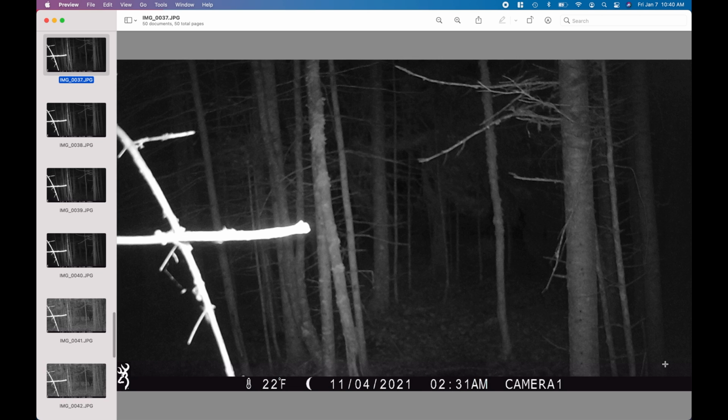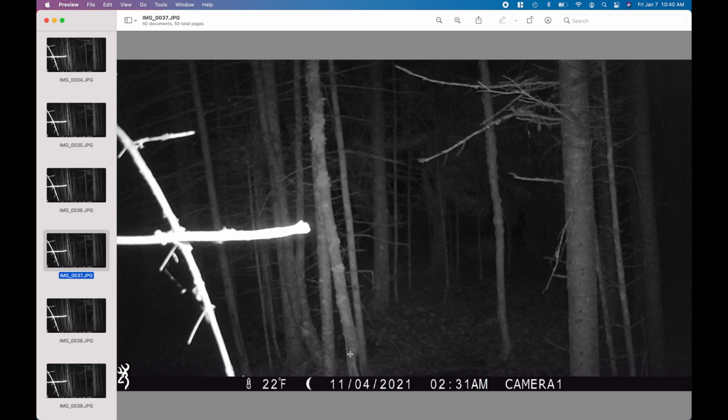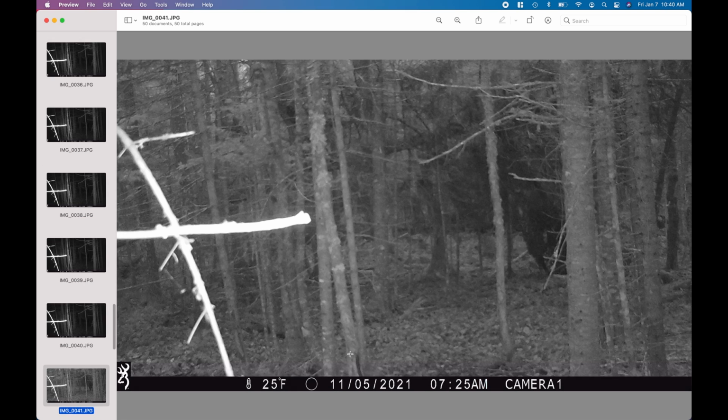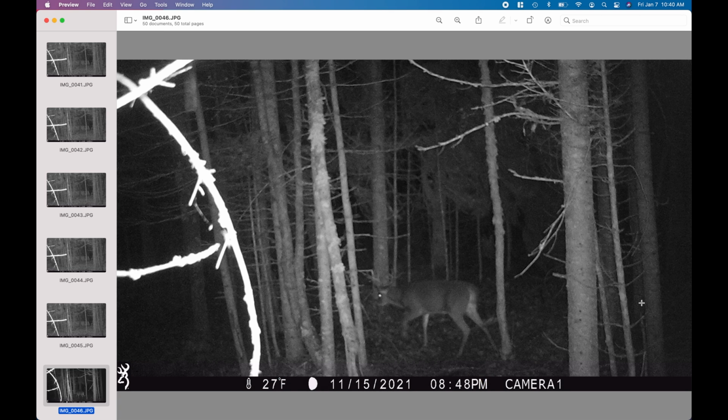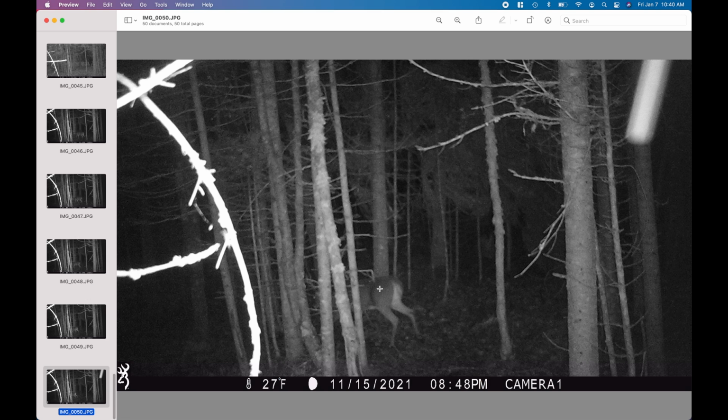So that first tine mark, I'm heading backwards now, that was in the first week in November. This big guy here is first week in November still. This guy's mid-November. A little 8-pointer here. And that's all that I have for photos.